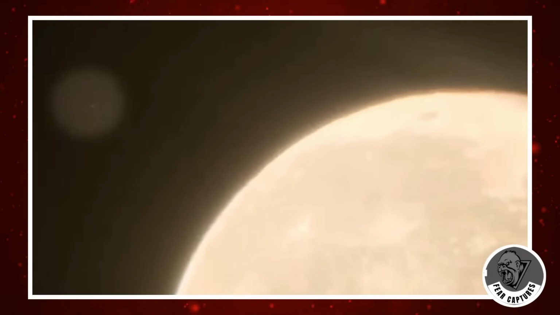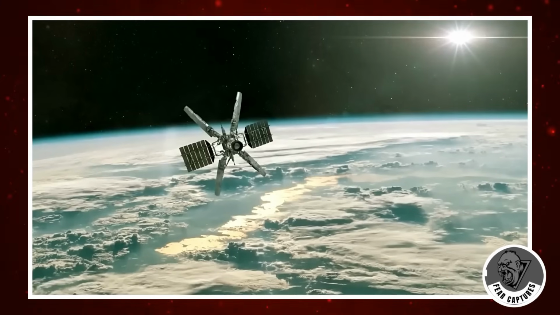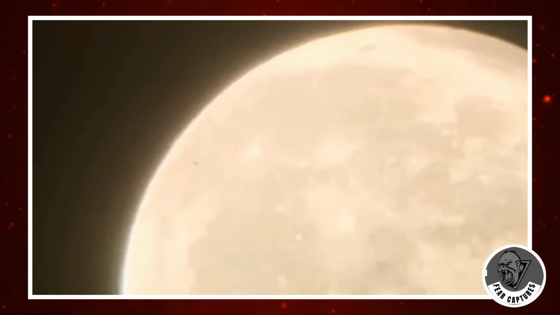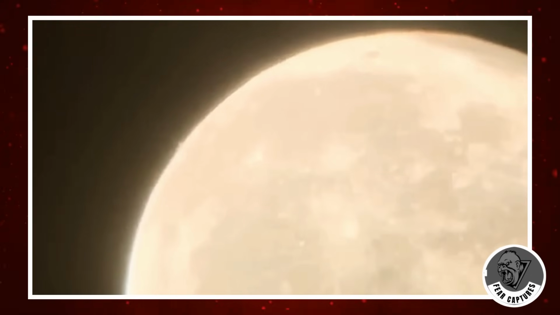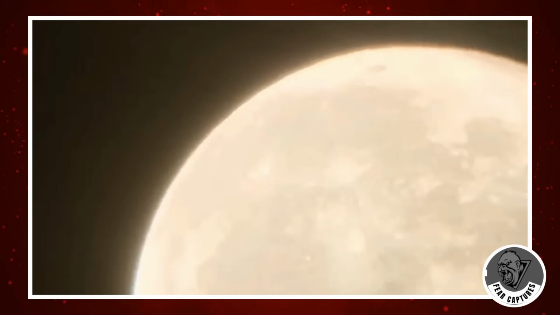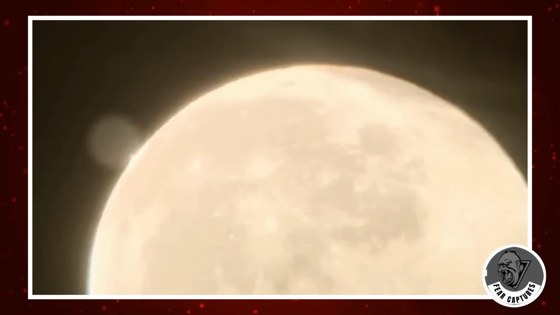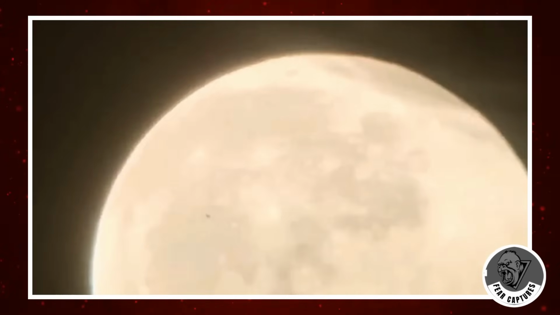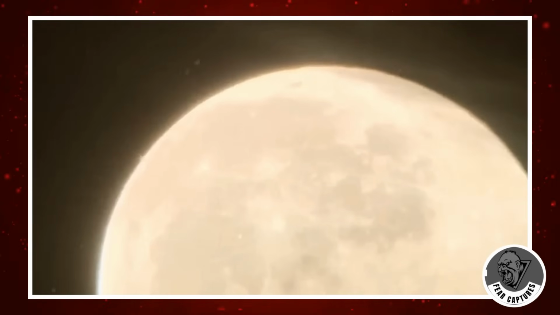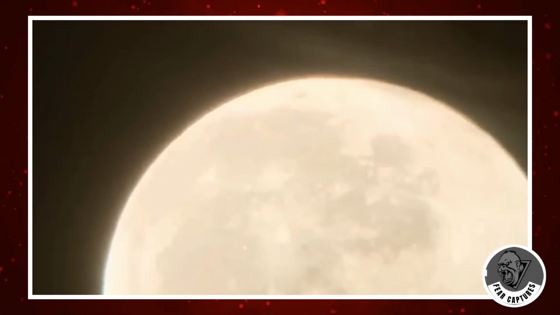The speculations are all over the place. Some folks think it might be a satellite, space junk, or even jokingly, Superman. One fascinating idea suggests it's an alien spacecraft with extraterrestrial beings inside, gliding close to the moon's surface before shooting off, leaving behind this noticeable trail. On the more skeptical side, there's a belief that this object is just a regular airplane, and the moonlight might be making its exhaust look all bright and shiny.